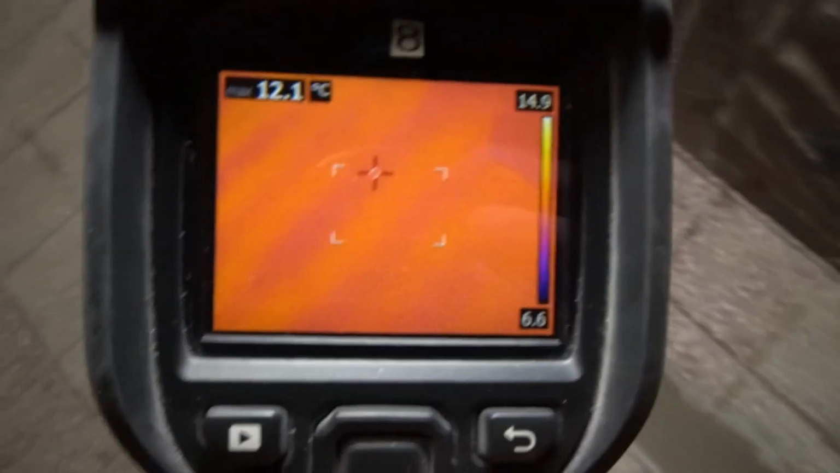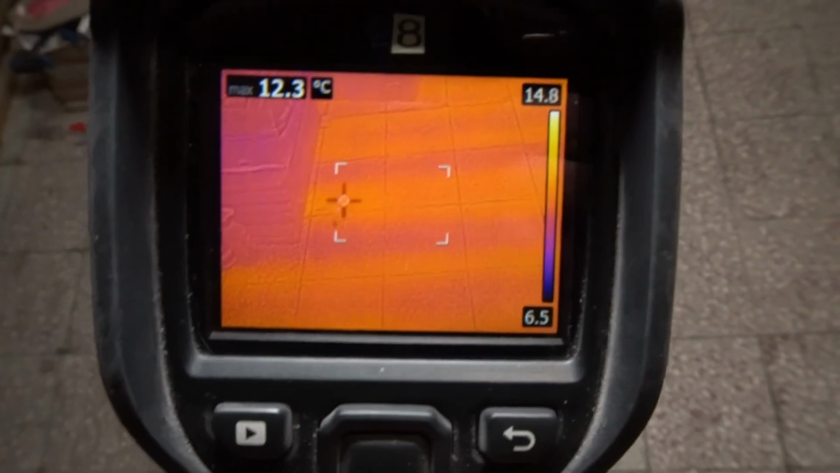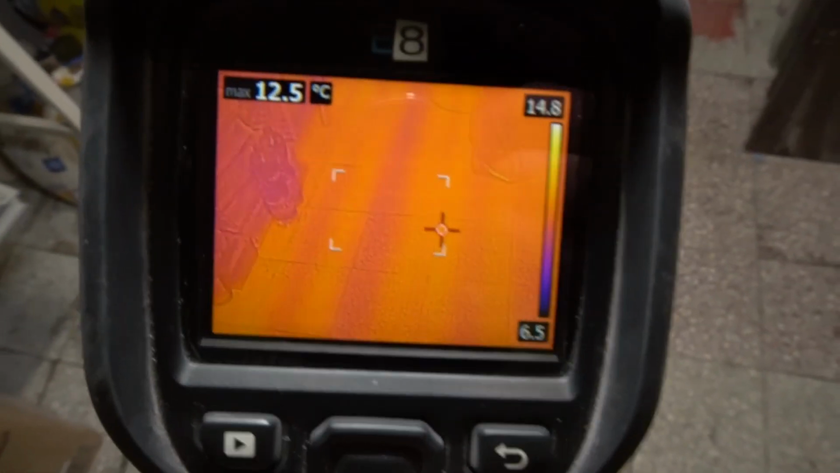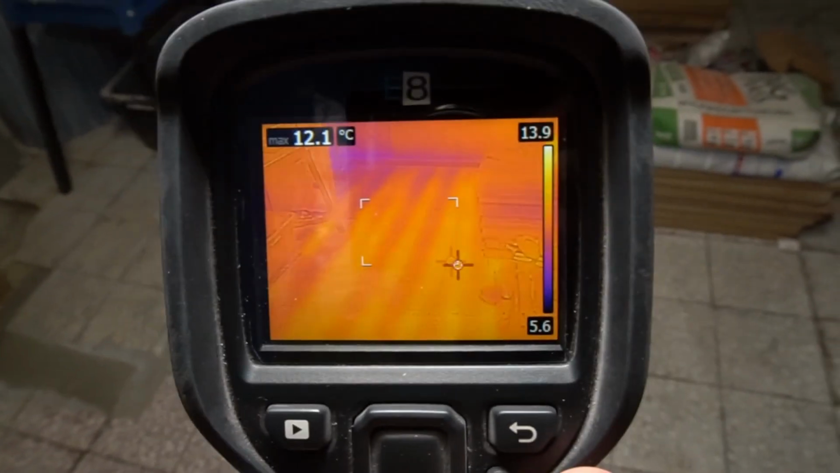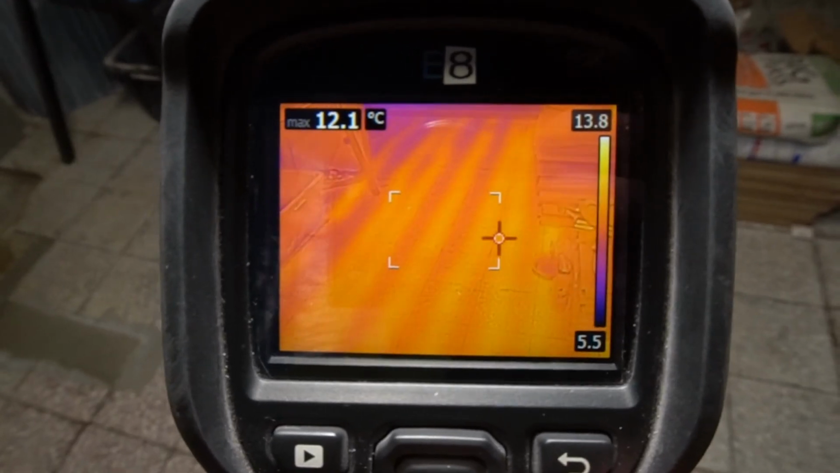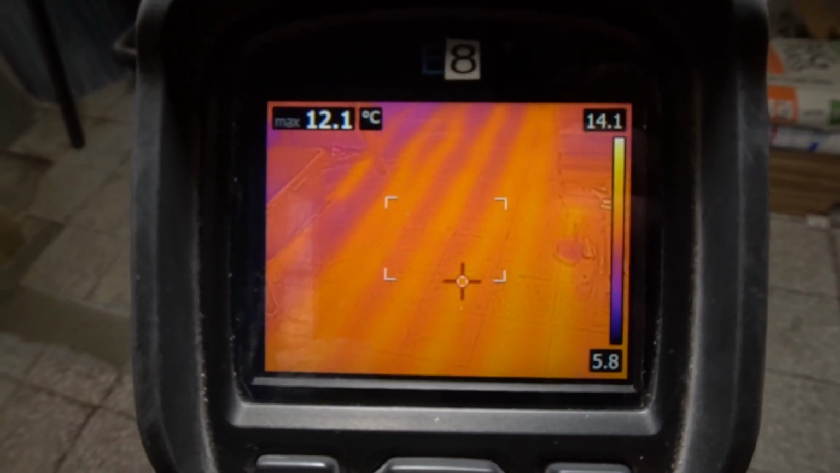So you can say that the owner has more luck than I usually do. Here are the rest of the coils. And just the money shot or a thumbnail photo.